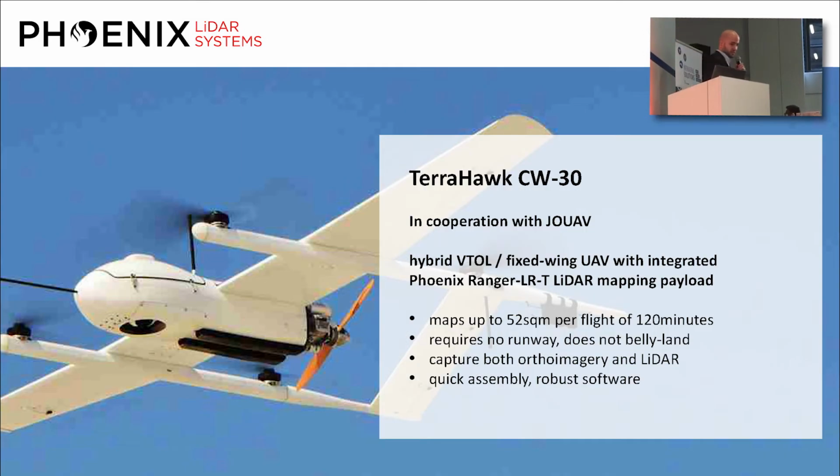The real game changer, though, is the TerraHawk CW-30, and for us, this means that we're finally past the flight time and area limitation.